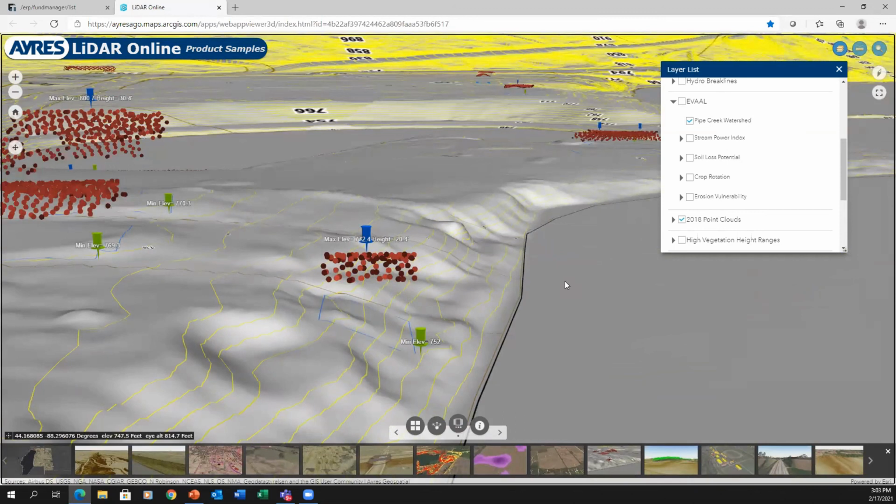So some real quick things that you can do with your LiDAR data that you can provide back to the other departments in your office to realize more return on the investment that you made in getting that countywide LiDAR data.